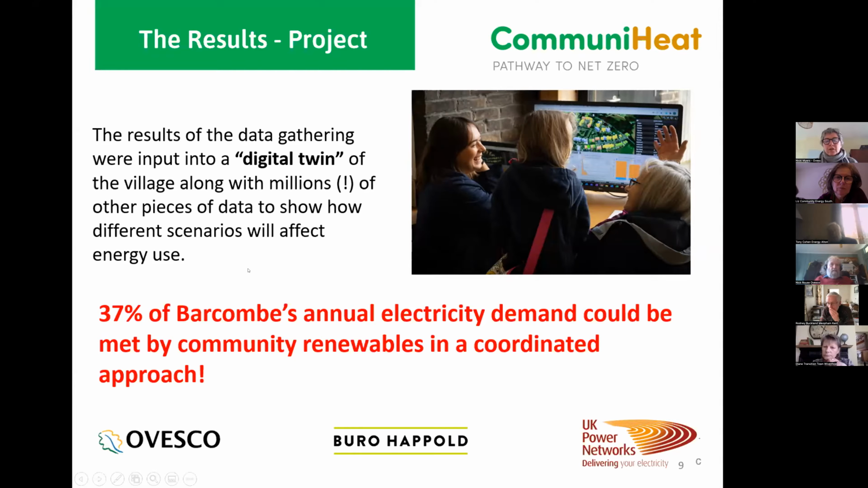So the digital twin took the information available in the public realm, such as EPCs, the data that we collected on an anonymous basis, plus all the UK Power Networks grid system, and it was all put into this software. Then we can start to manipulate that software to produce different scenarios, to say, well, what would happen if we just left everything to run as normal? People put in heat pumps as they wanted, and what would that look like for everybody, UK Power Networks, for us? Or what would a coordinated approach look like?